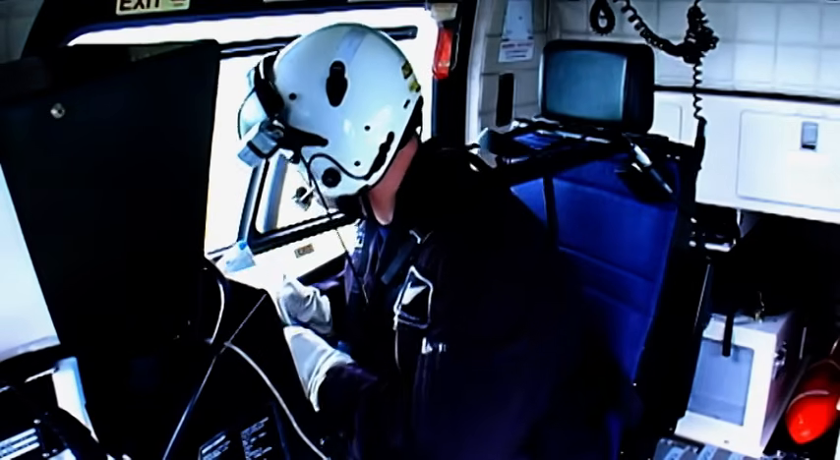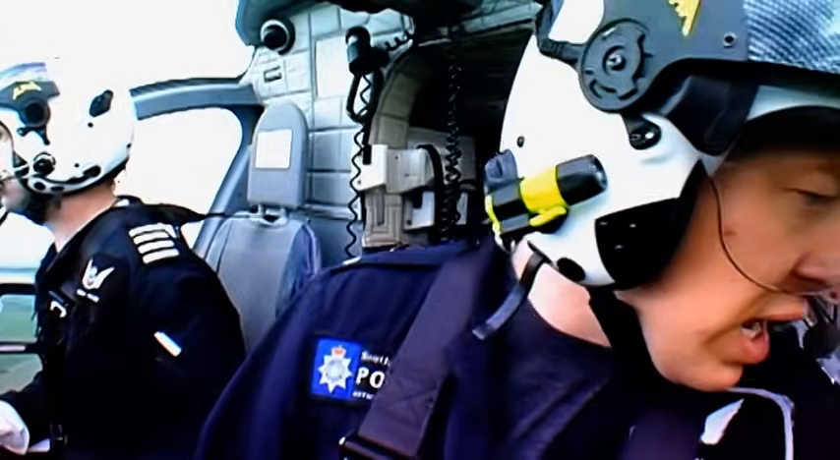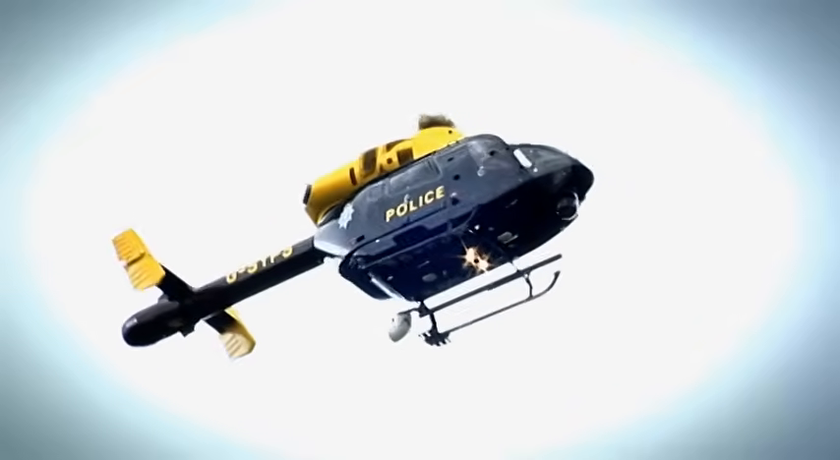car crime. It's coming down your side now, mate. Yeah, stand by. It's going to come out to your left side. There's an expectation that when the helicopter arrives on the scene of an incident, that we're there to pull the rabbit out of the bag.